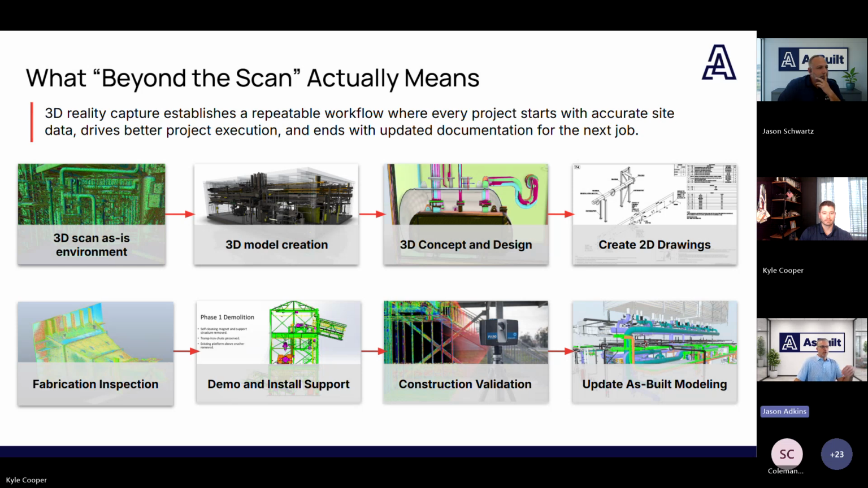And just want to throw this in: looking at this workflow, one thing I always tell clients, and we've proven this many times over the years, is that this is a free service. Yes, you're going to pay for this service, but if you follow the workflow, this workflow pays for itself many times over.